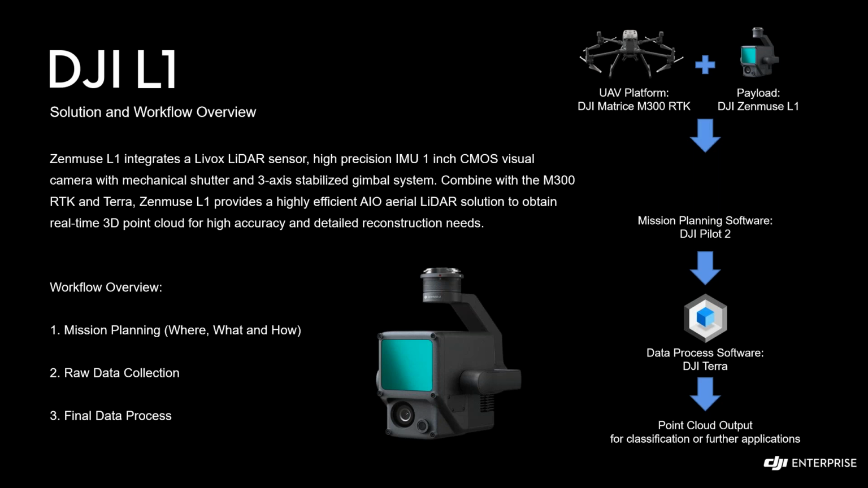The benefit of doing that is that it eliminates user error, because when you're executing the mission for data collection, the pilot actually doesn't do any flying. The drone flies itself because the mission is pre-planned. That eliminates the user error that may cause the data output to be inaccurate. And the last part is the data process stage, which takes more time.